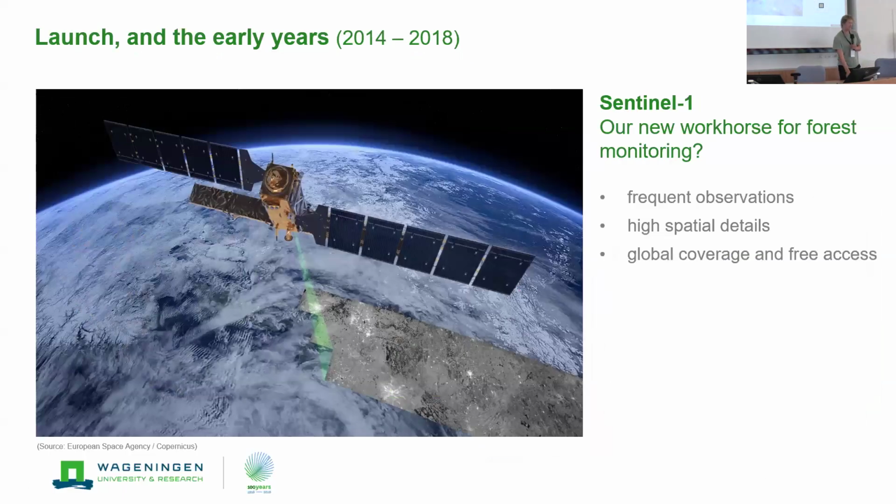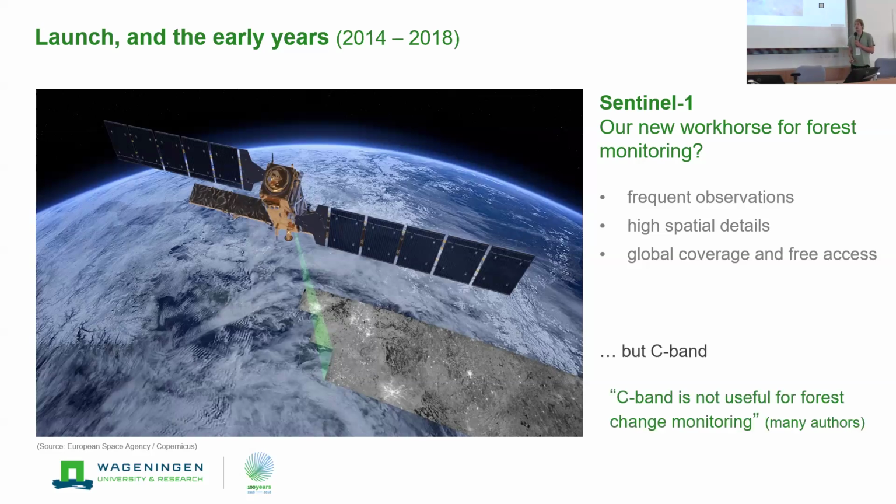And then there was 2014, the launch of Sentinel-1, and the big question was whether it would be our new workhorse for forest monitoring, in particular for the radar community, because for the first time it provided frequent observations with high spatial detail and data was free at a global level. But it was C-band radar.